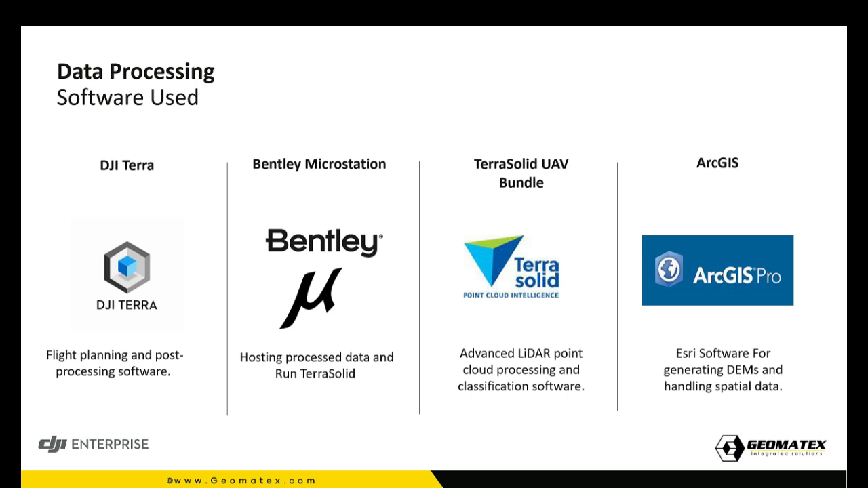Also, Bentley MicroStation is the drafting background for TerraSolid. So you open Bentley MicroStation first and then minimize it and then open TerraSolid, which is an advanced LiDAR point cloud processing and classification software. And at the end, we ended up generating the digital elevation model and handling the spatial data, and the Berland XML delivery was done through the famous Esri ArcGIS Pro.